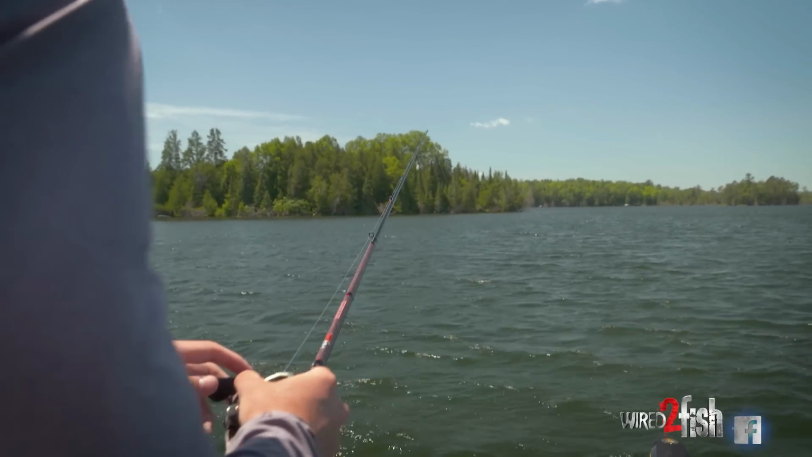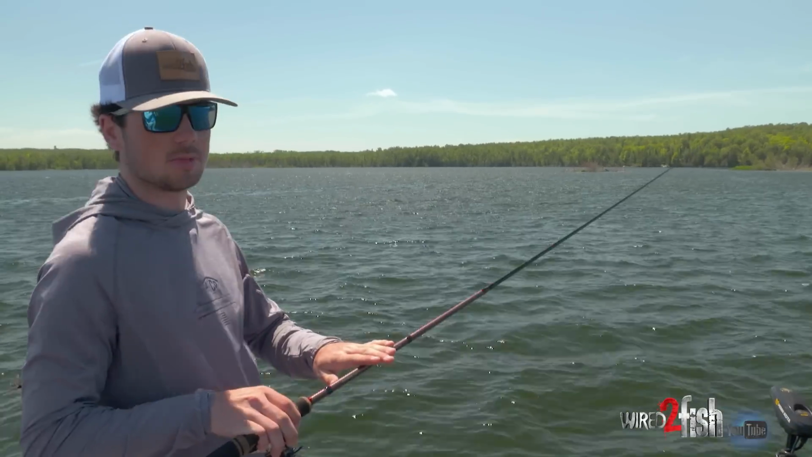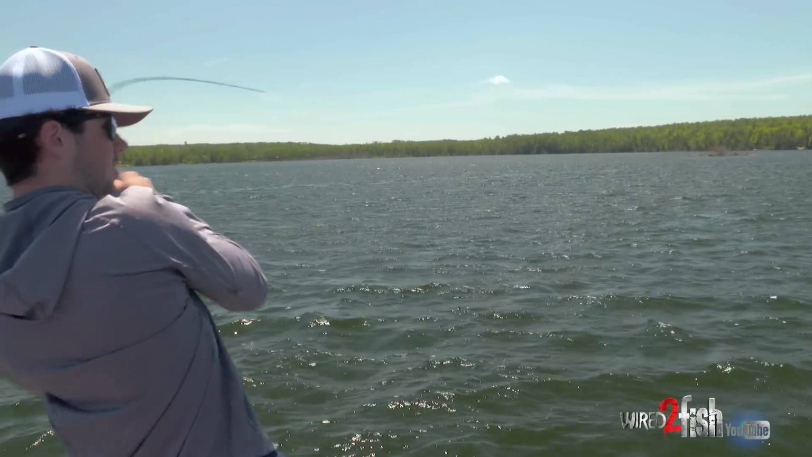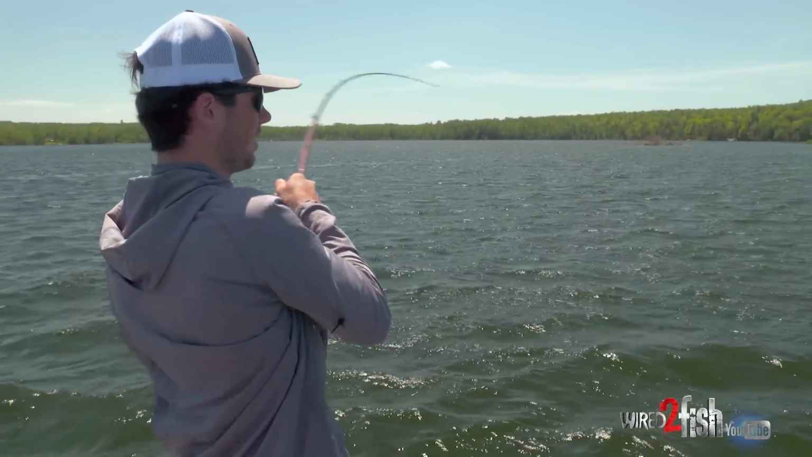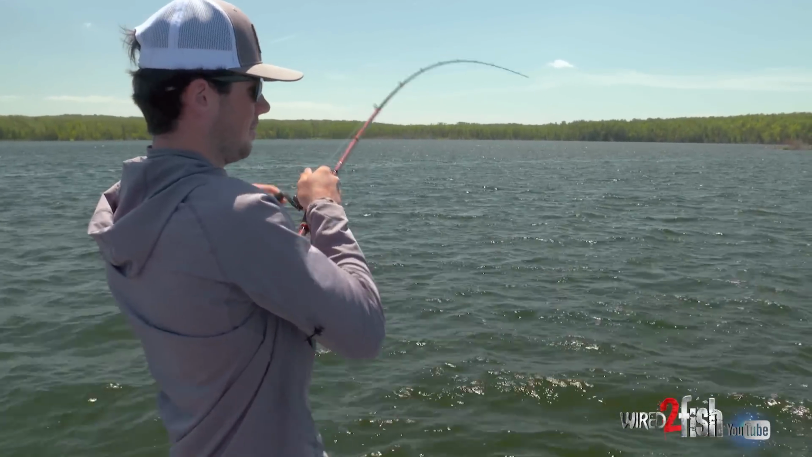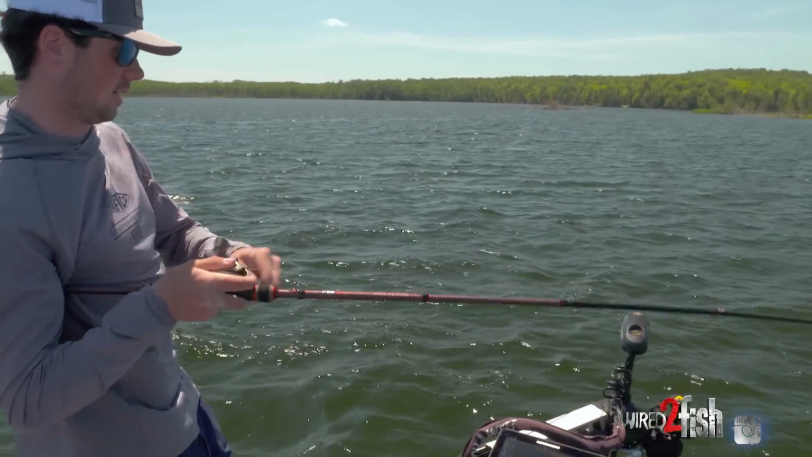Rod and reel today, pretty much just your typical offshore setup. 7'6" medium heavy rod. I like a little bit longer rod when fishing offshore. Number one, you can make a little bit longer casts. And then number two, when I have my bait way out there, I'm able to get a really good hook set at a further distance.